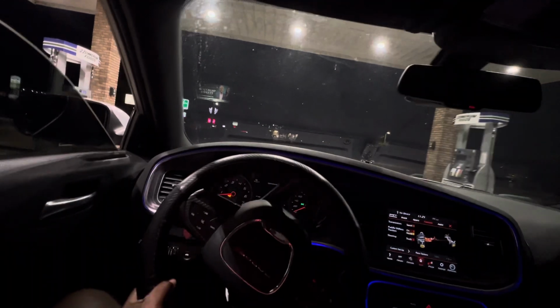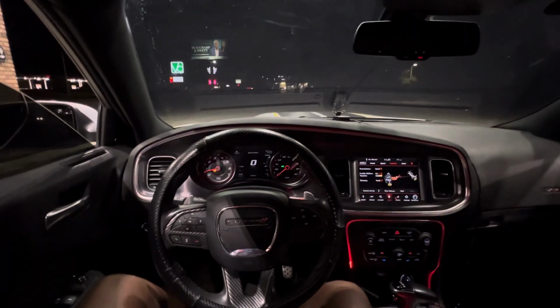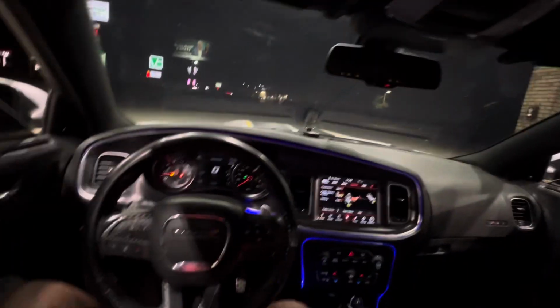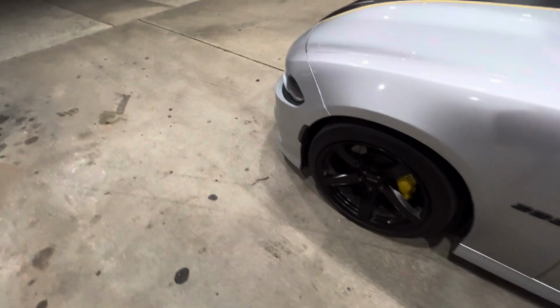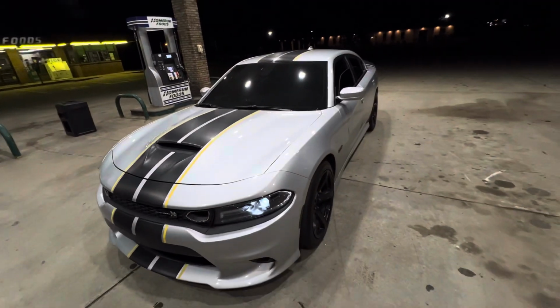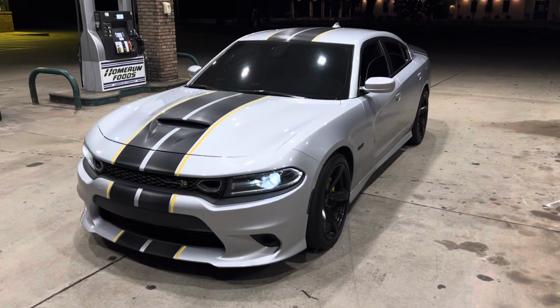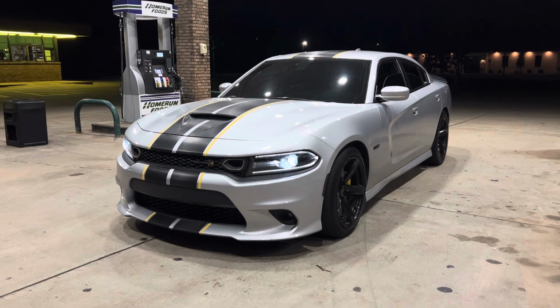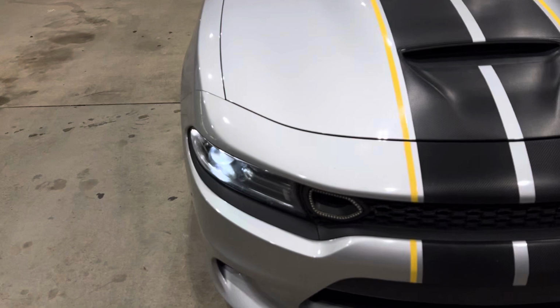Let me give y'all a little view of Olivia. This is nice. I didn't know they must be lit up like that. I'm gonna have to come over here and start taking some pictures. Yeah, outside view, man. For anybody new that's watching, Olivia 101, not the 2.